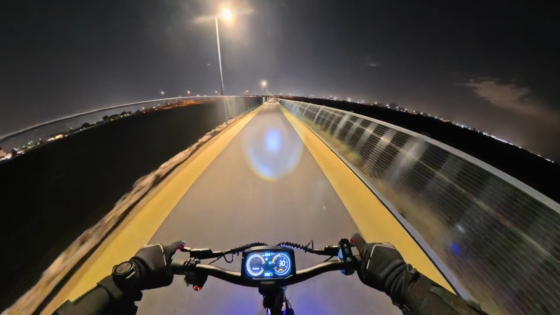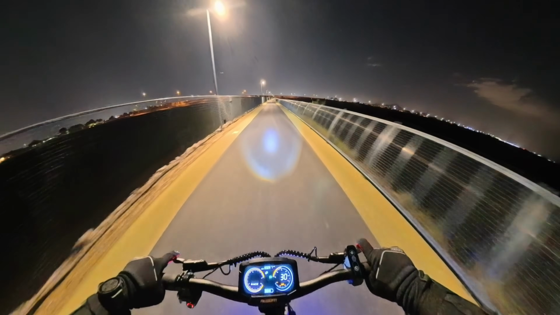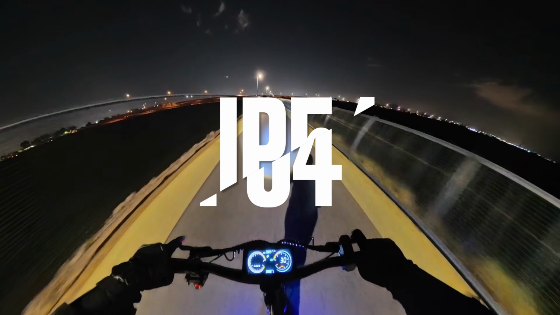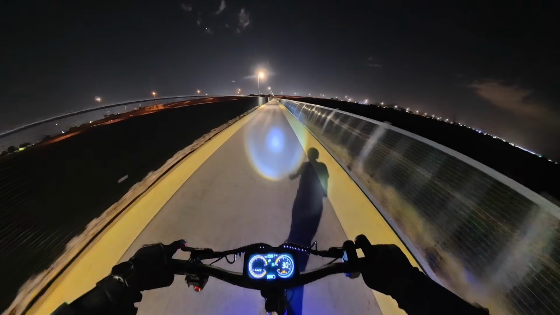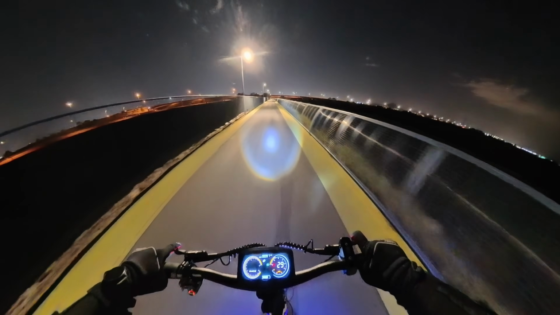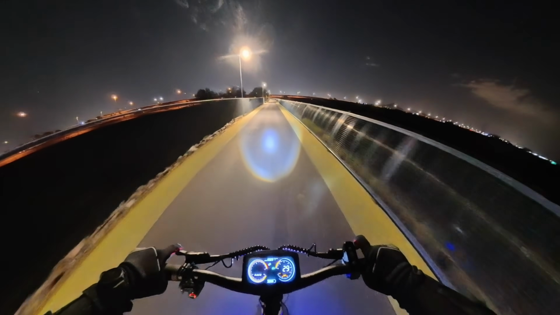I'm going to start heading back to our starting point because we do have some storm clouds rolling on through. If we were to find ourselves in a situation where it starts raining, this scooter does have an IP54 water resistance rating, so definitely not the highest out there, which means it can withstand splashes of water. It protects against water ingress from splashing. So, very light rain, riding through some puddles, you should be good to go.